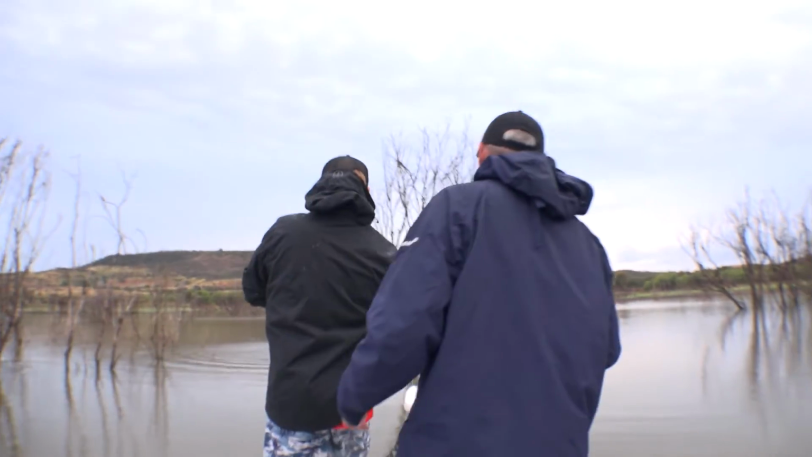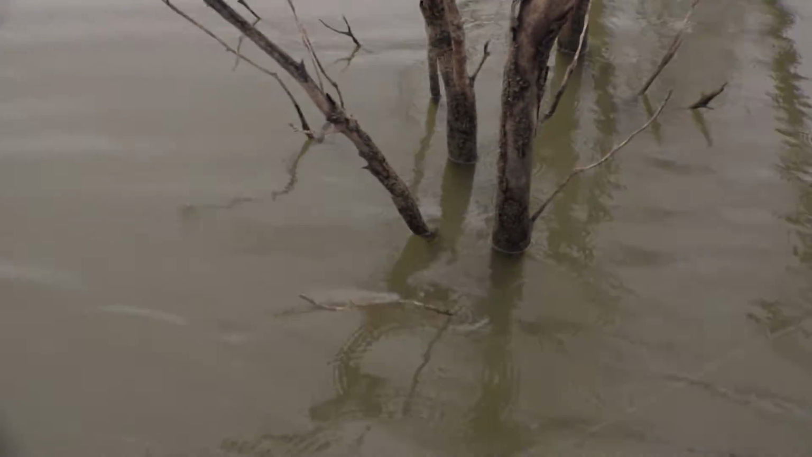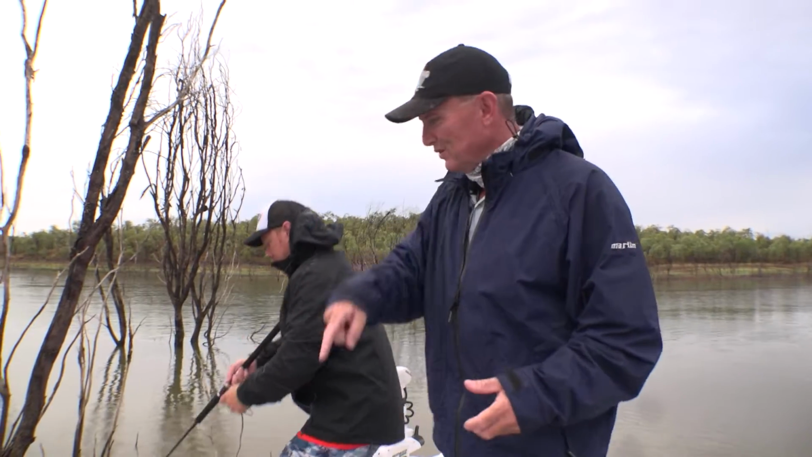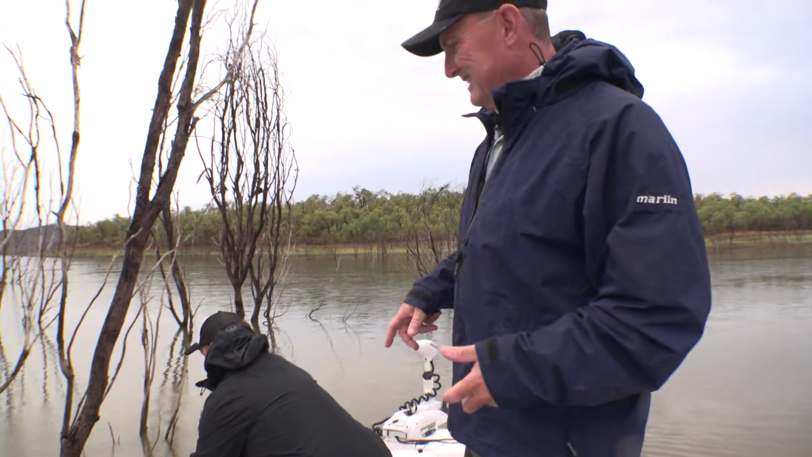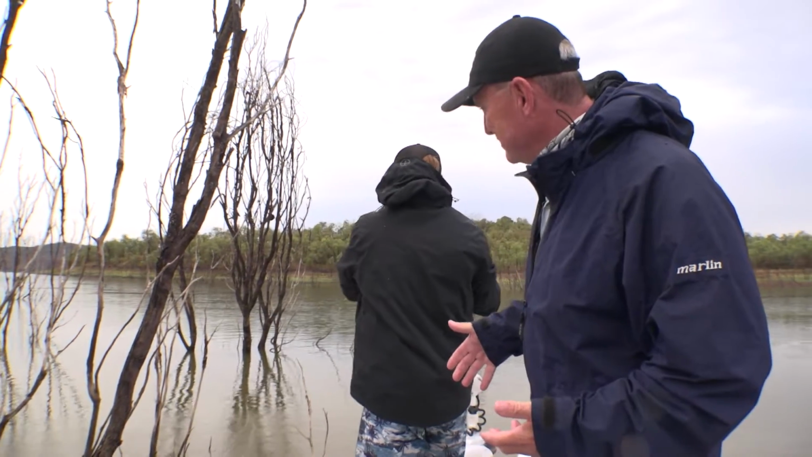Holy dooly. That was just the suicide cast from hell. We've got no idea where this fish is. Look at the spindly timber that he's in. The chances are pretty low of actually getting this fish because he's gone all through this timber. But we'll try. We're having a win so far.